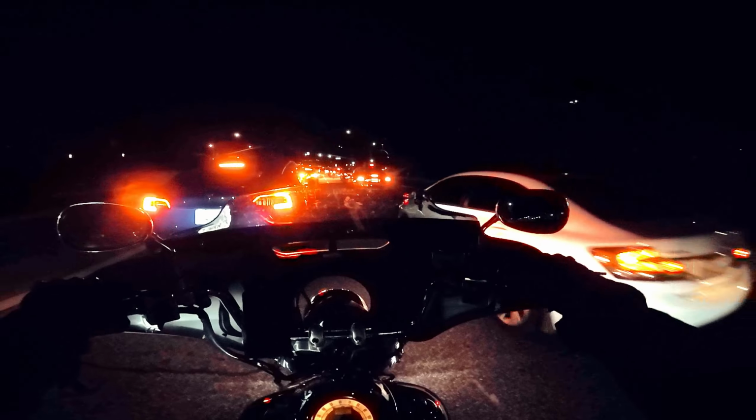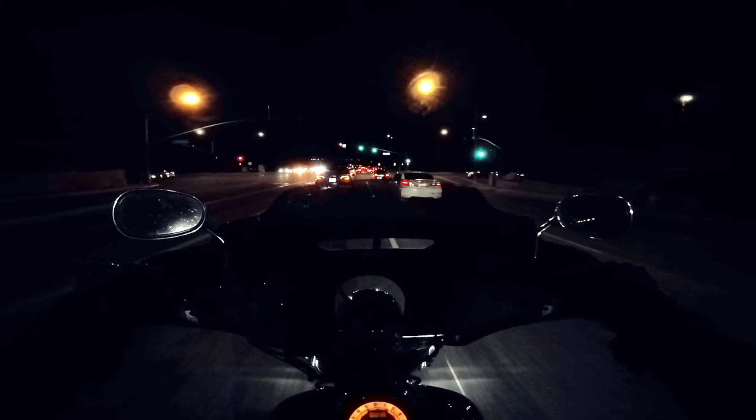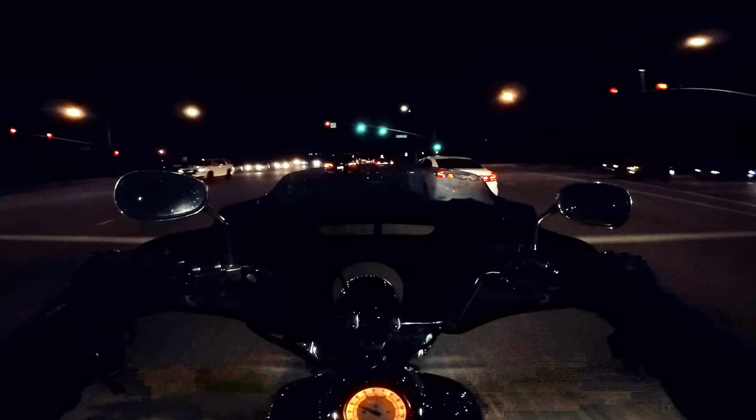Practice your braking. Practice your cornering. Practice applying throttle smoothly. Practice applying your brakes smoothly. Smoothly being able to modulate your clutch. A lot of this stuff really is just finesse, and it'll keep you safe out here. Just being smooth with all your controls.